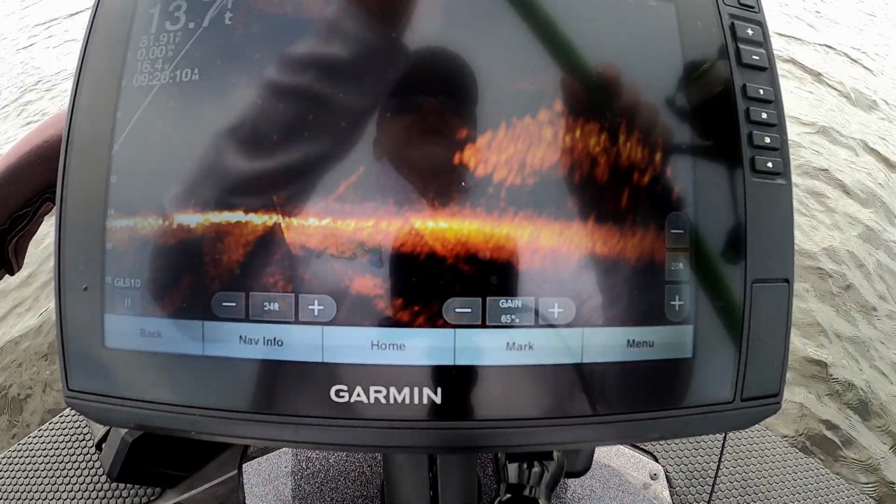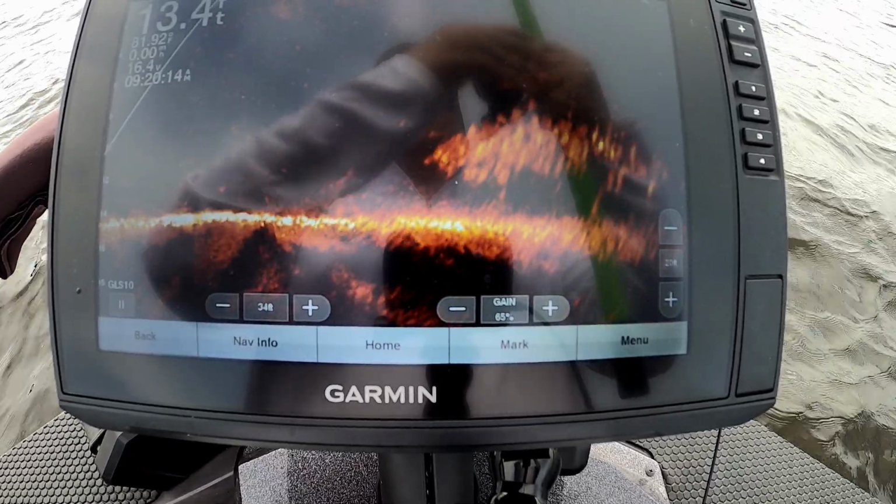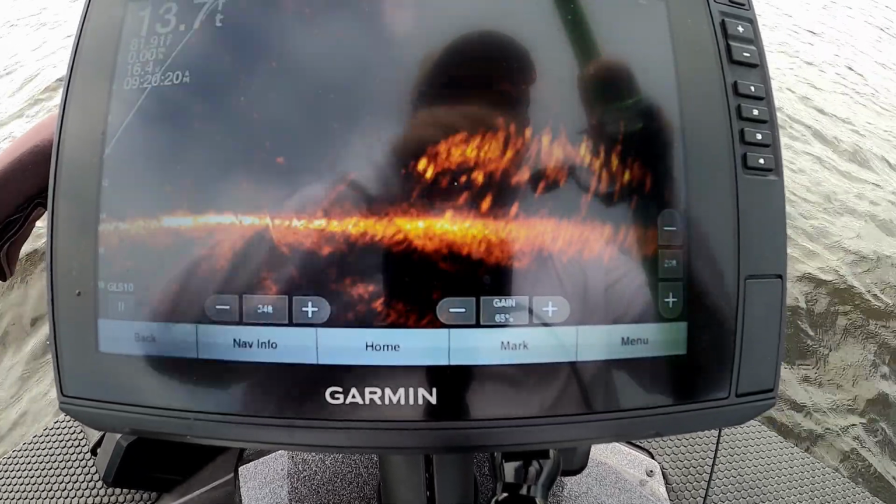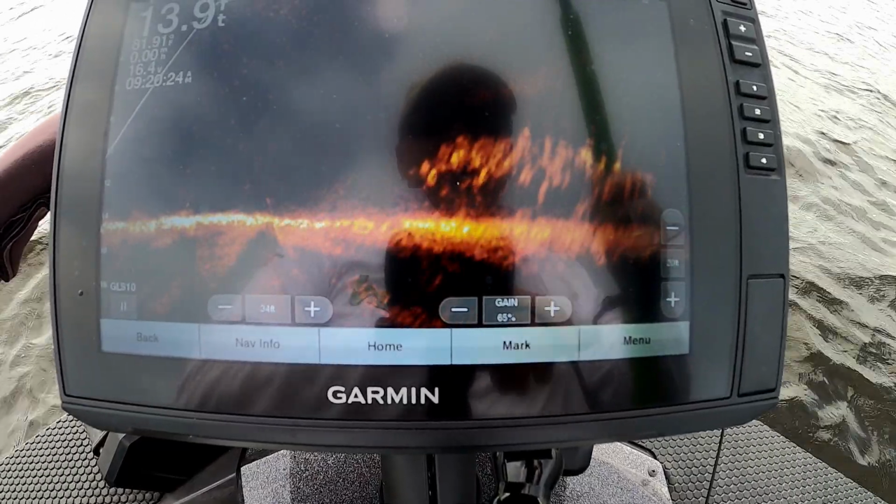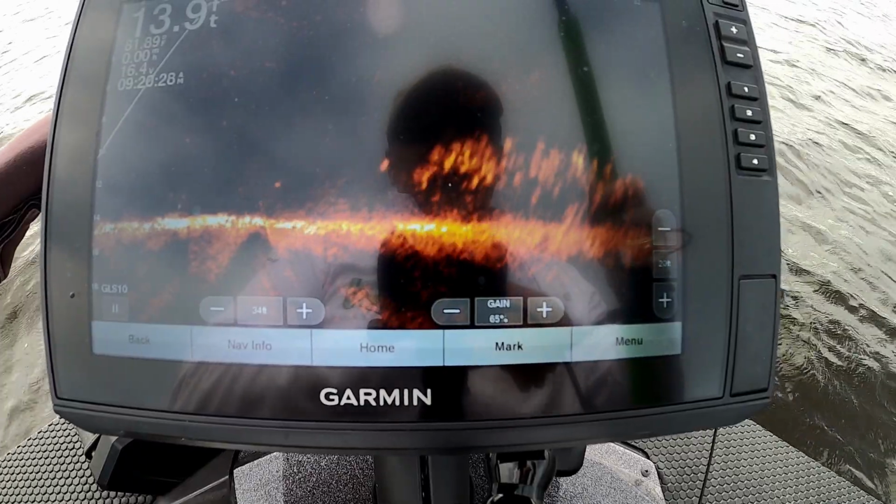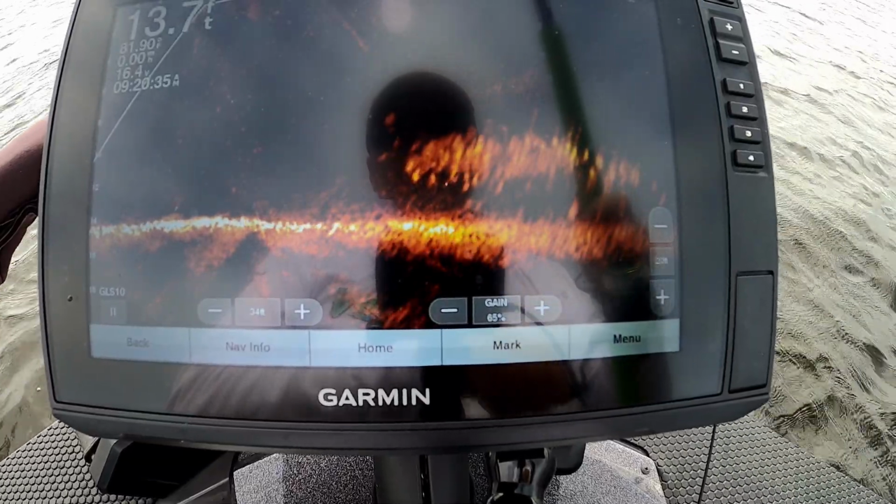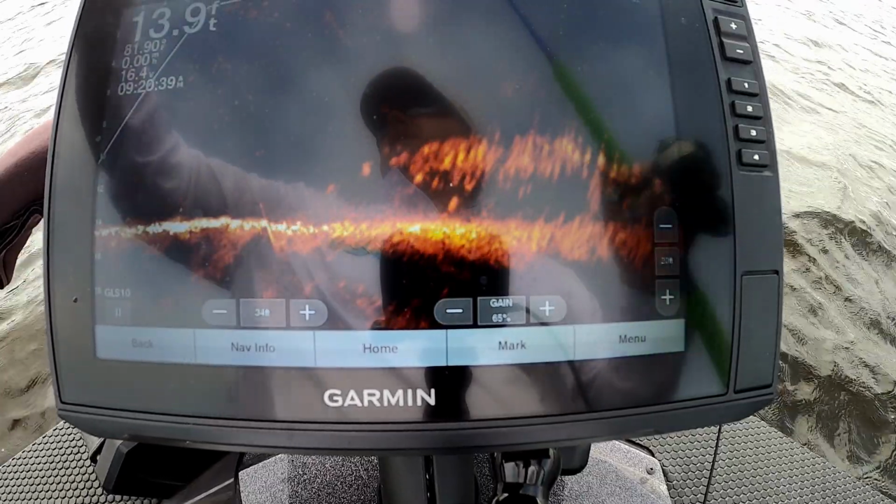Let's see if I can put a jig down there around those fish. Boat's swinging a lot, so I don't know how well this is gonna work, guys. Alright, there goes the jig down. See it right there on top of the fish? Let's see if we'll get some reaction. Yep, look there. Oh, he tapped it. Oh, one had hold of it. I just didn't hook him.